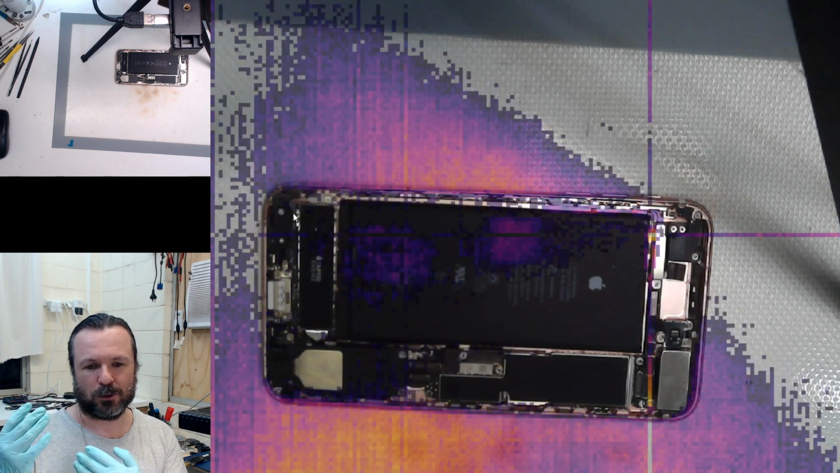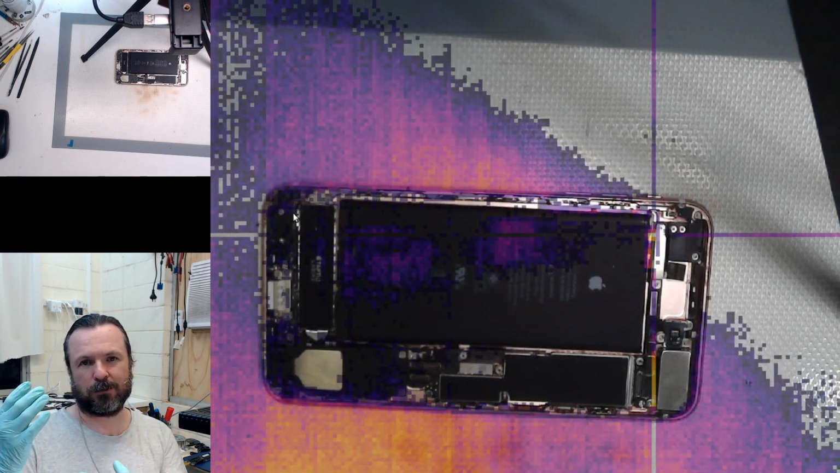And then you've got the problem of the fact that there's no real depth calculation. So when you scale for one particular depth within a 10-meter range, then that is not going to be suitable at 1 meter range or a half-meter range.